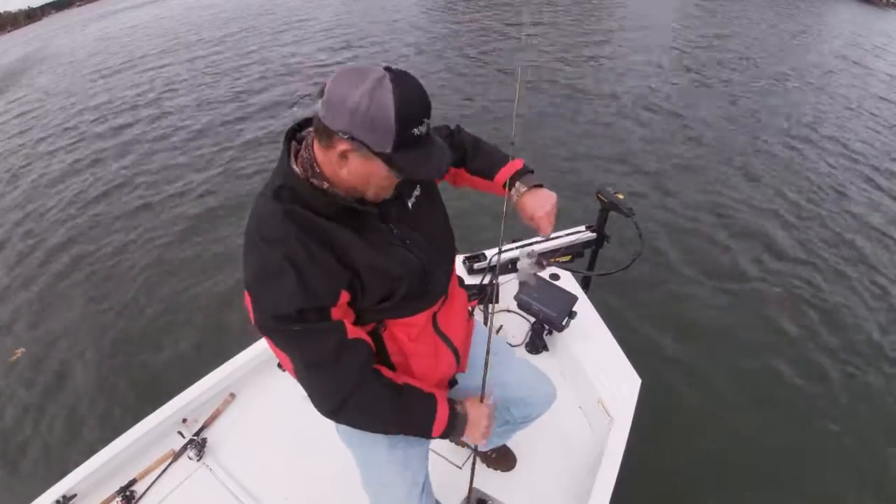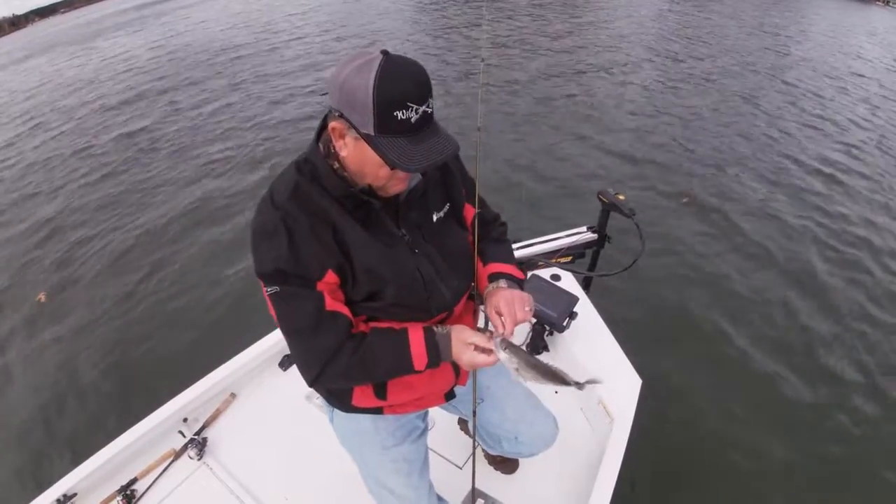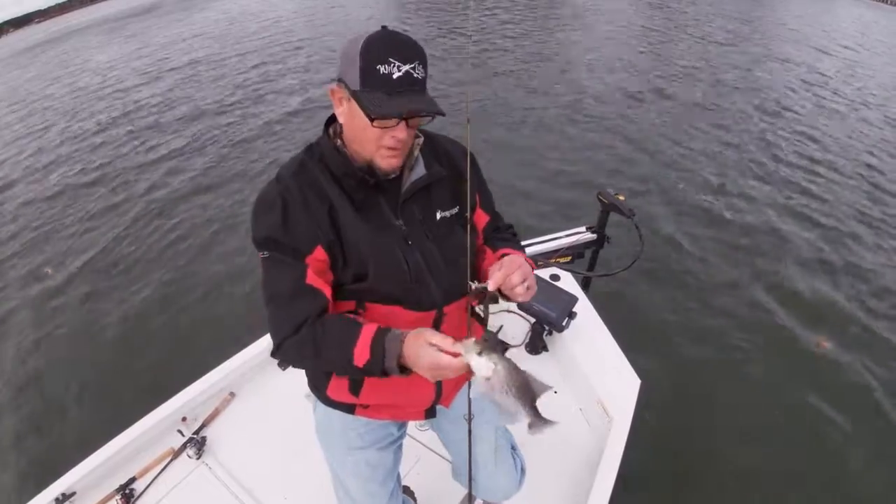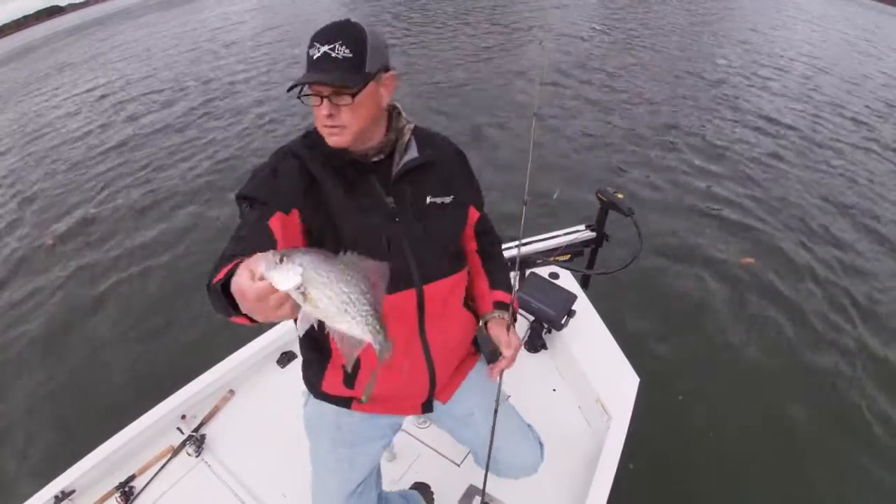Well, there's another one. I'm gonna tell you what I found right in the mouth of this cove. There's a school of crappie. I spotted them off to the side. You know, boom, that's a 9.5 inch fish.